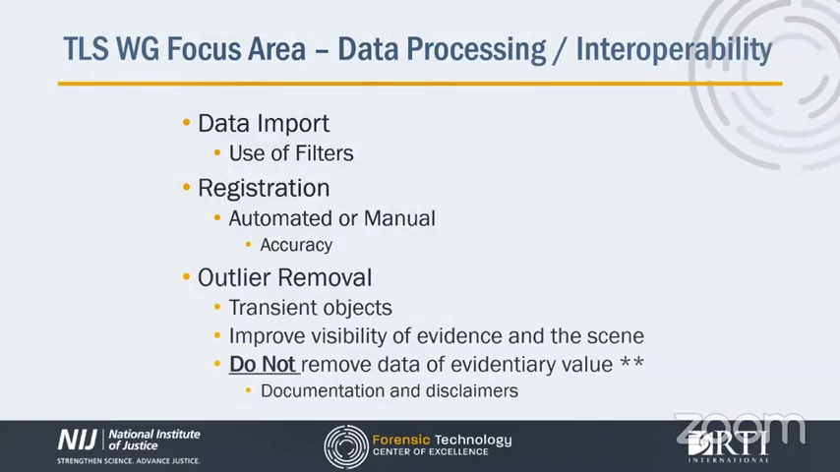So moving on to outlier removal, this is a topic that always causes some questions. I will tell you that you won't have to be scanning very long to have some other member of the investigative team walk up to the scanner or across the beam as you're scanning. I think it's happened to everyone. So because a TLS will collect data for any object within its range, including people and vehicles moving in or around the scanner, it's often necessary to minimize or hide data points from transient or non-evidentiary objects to improve the visibility of evidence or just of the scene itself.